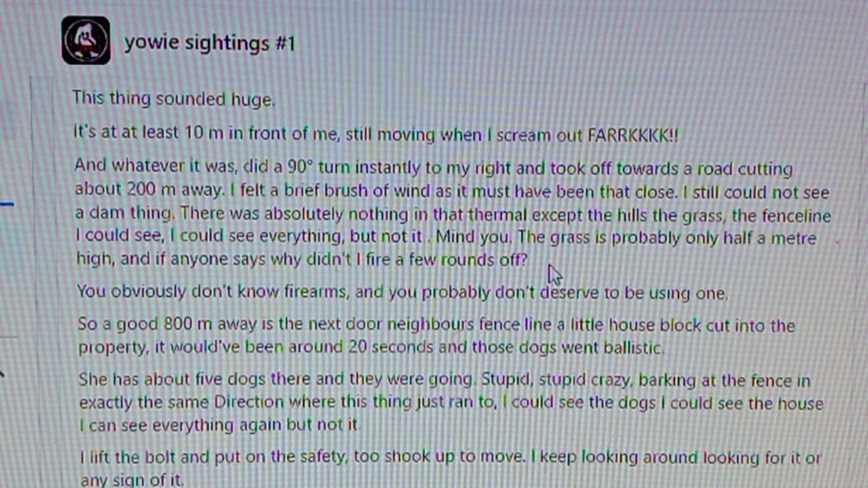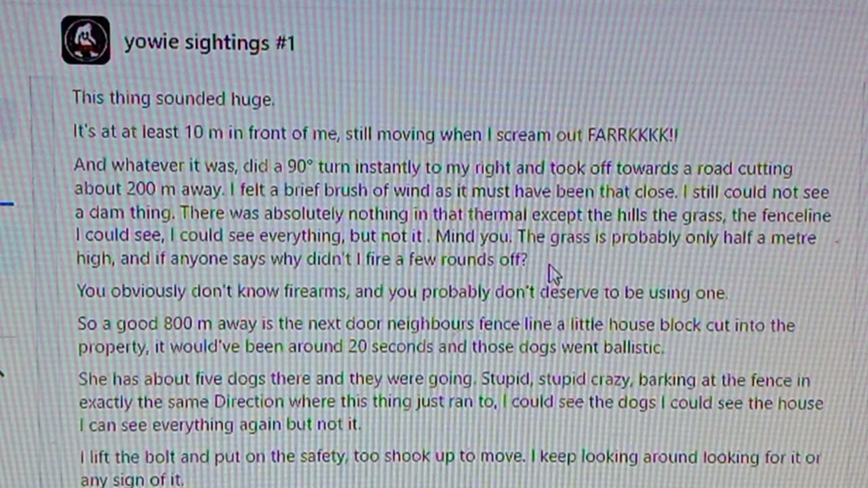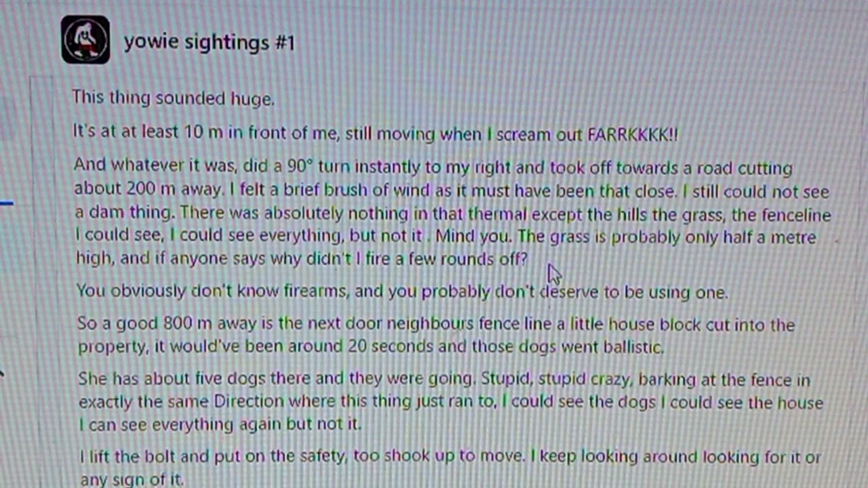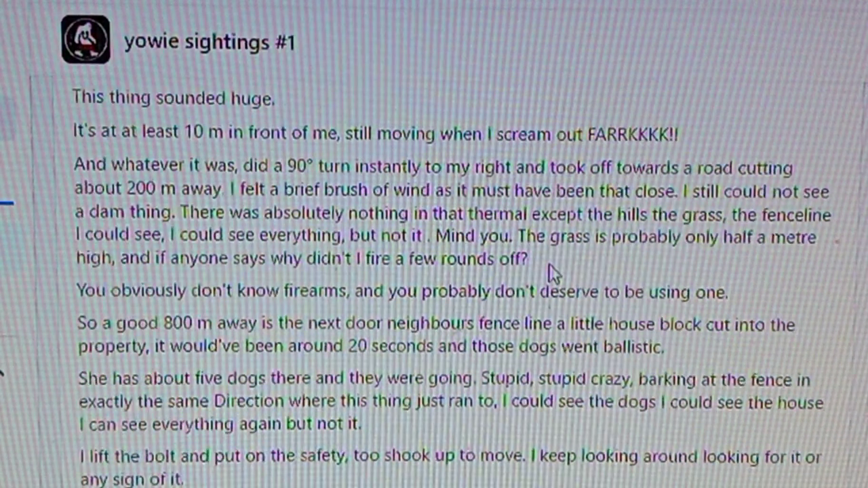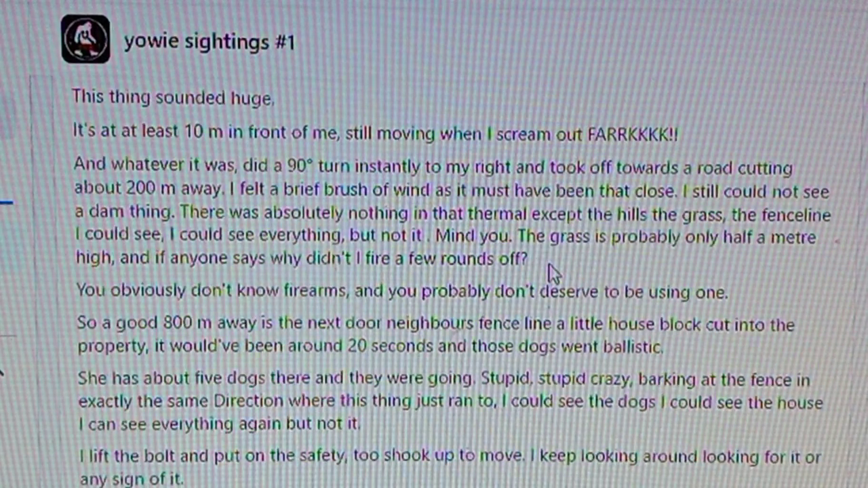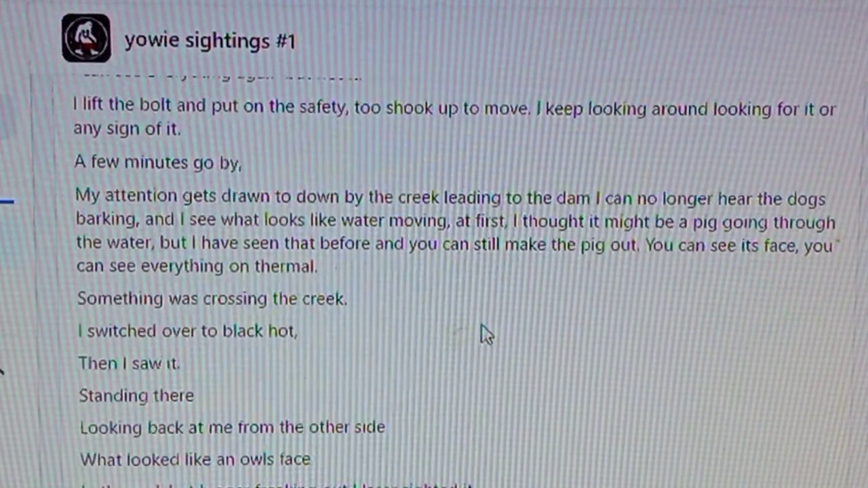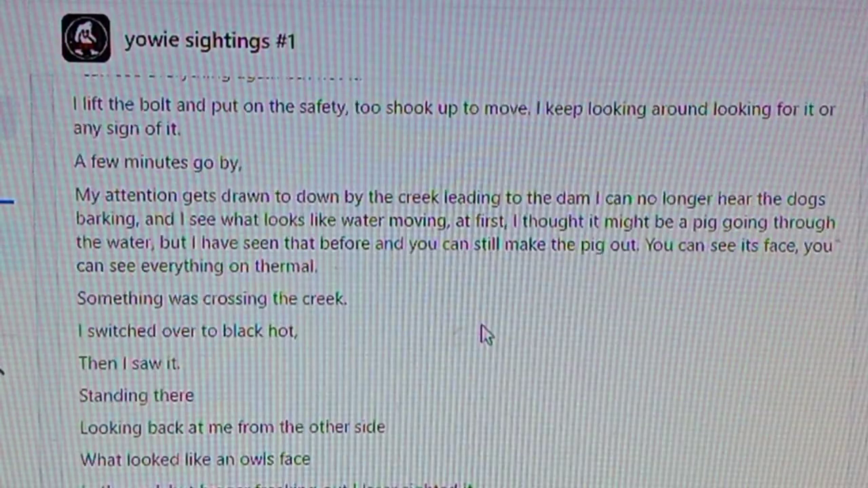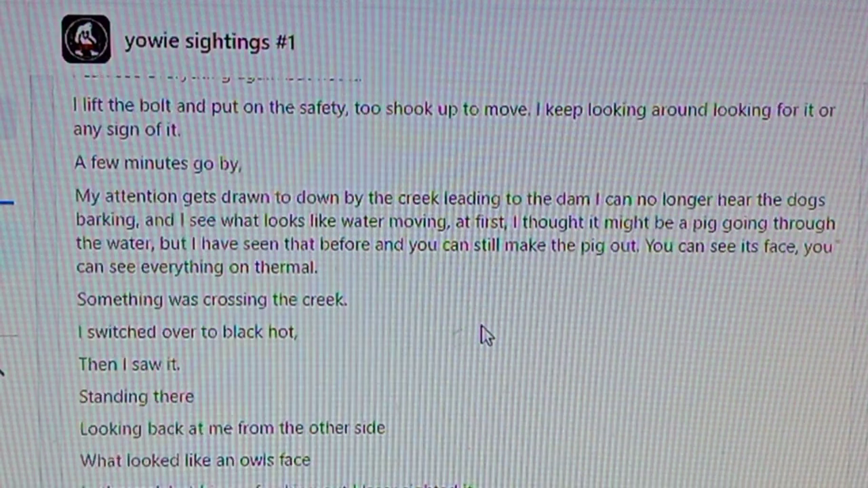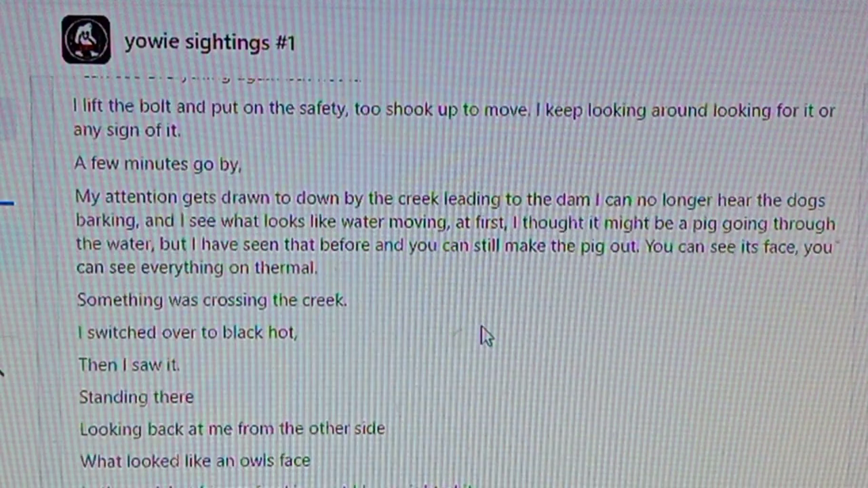I lift the bolt and put on the safety, too shook up to move. I keep looking around for any sign of it. A few minutes go by. My attention gets drawn to something down by the creek leading to the dam. I can no longer hear the dogs barking, and I see what looks like water moving at first.